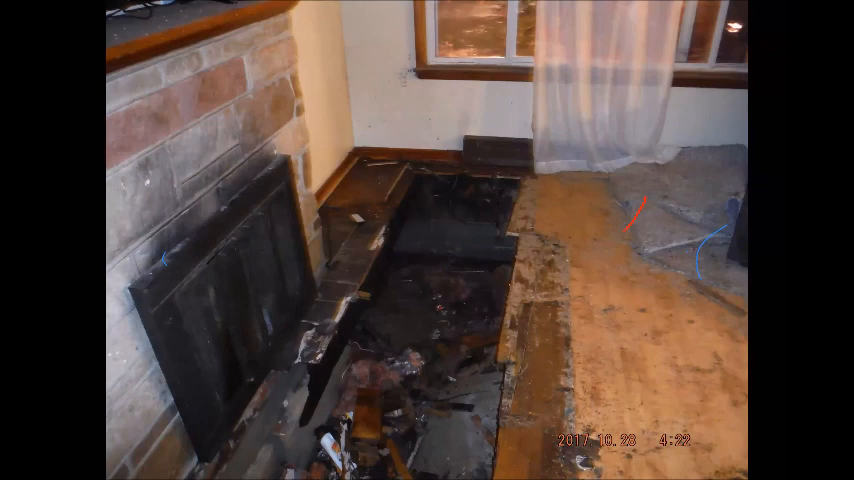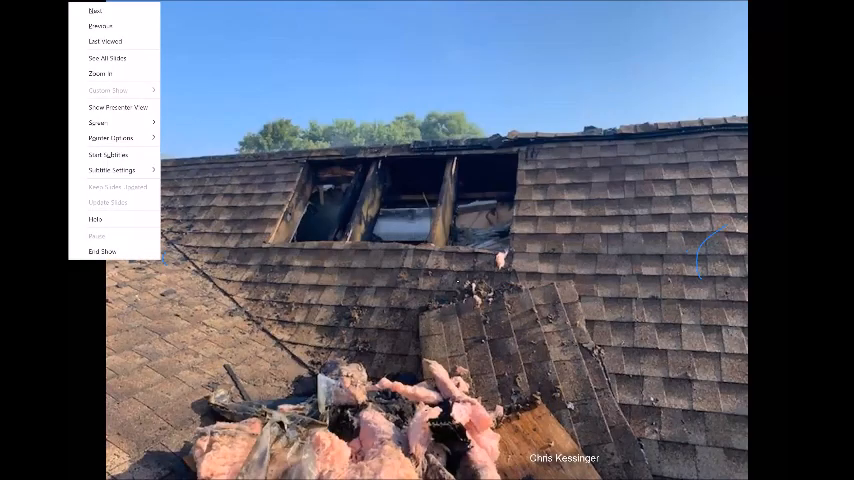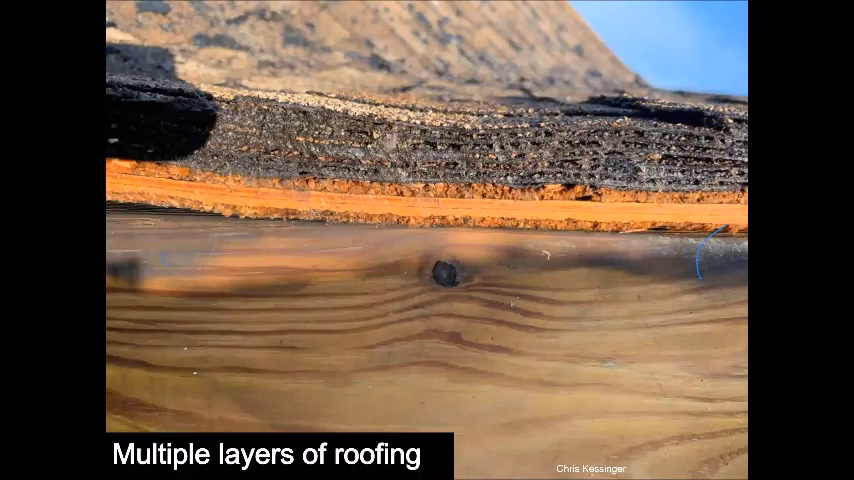So be aware, use good critical thinking skills in these scenarios. We all know that everyone follows the building code. You know, you might find multiple layers of roofing, things like that. If you're going up to cut a hole, is the camera telling you true information? There are limitations to this stuff. My friend Chris Kessinger sent me these pictures of a roof drill they did.